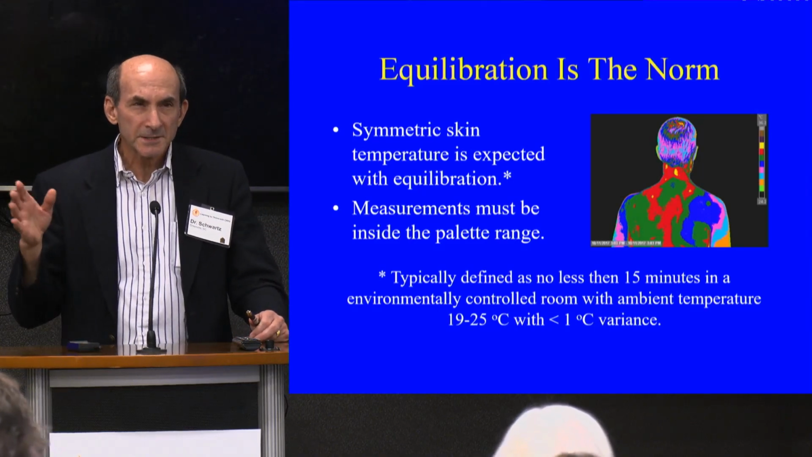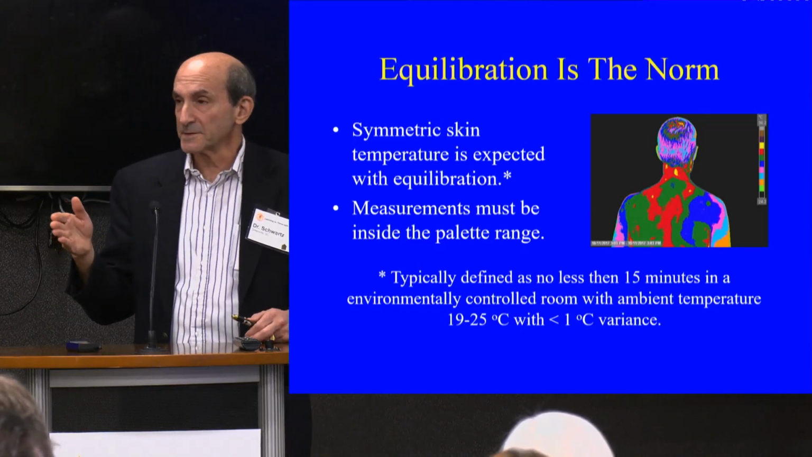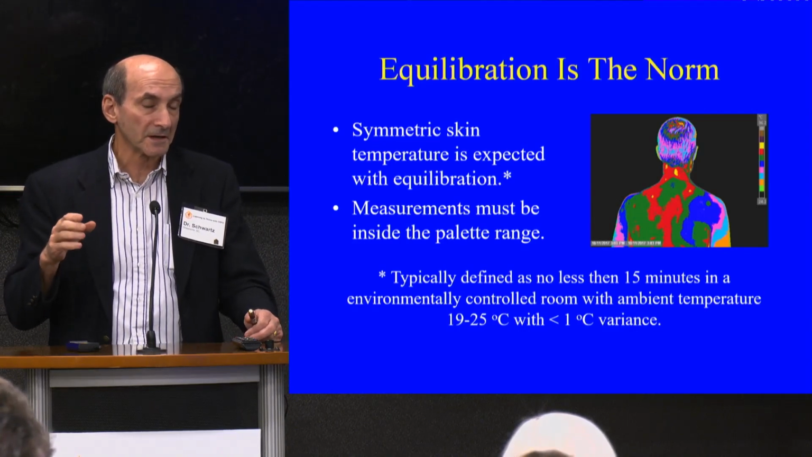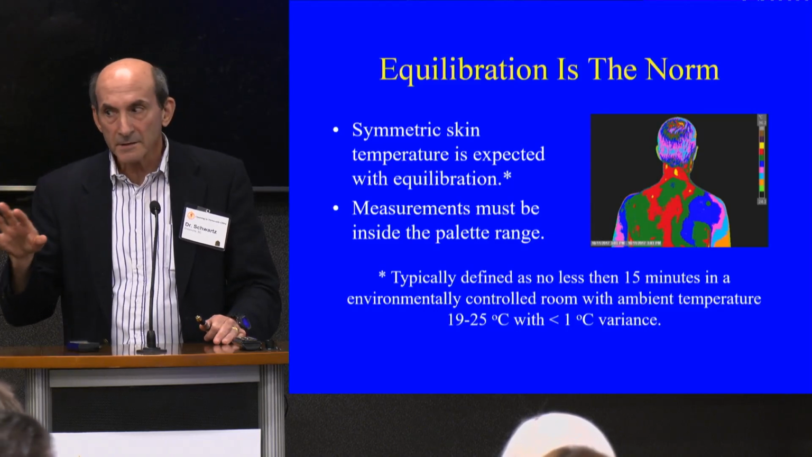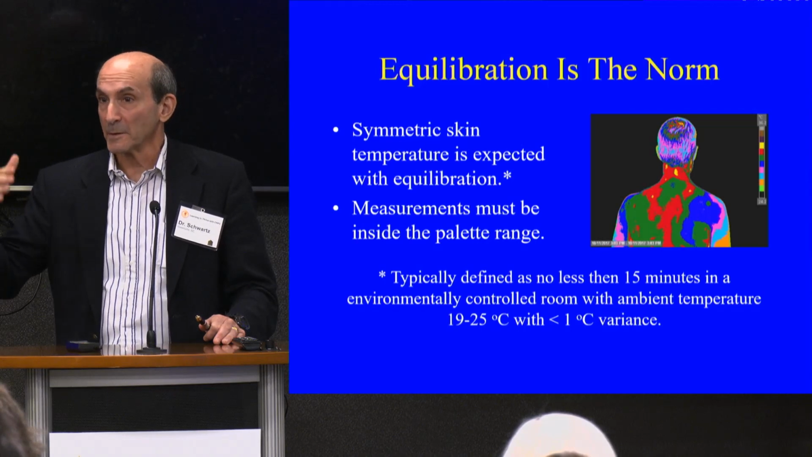So there's some criteria. For example, for musculoskeletal, for this disorder, you're looking for a 1 degree centigrade change from side to side. So 1 degree centigrade is significant. Oh, this is 0.5, this is 0.75. You might think that it's maybe a soft finding, depending on what it is, but it's not what we'd call a cutoff finding, like a lab value, where this becomes readable.